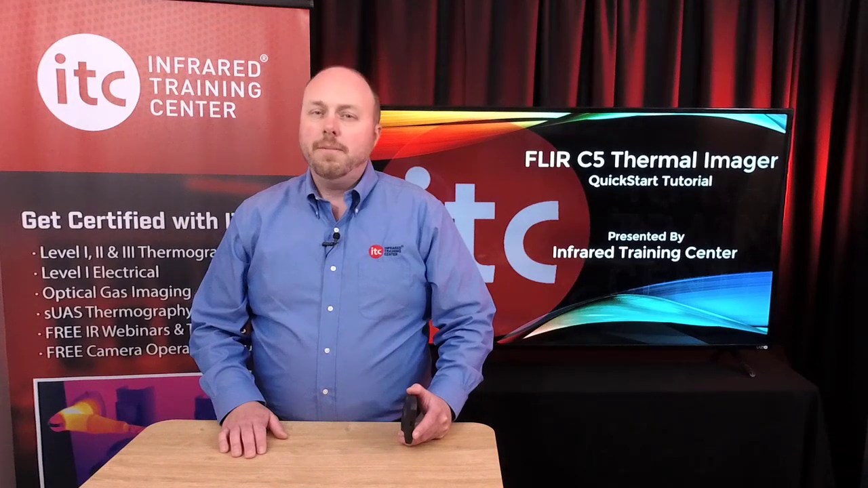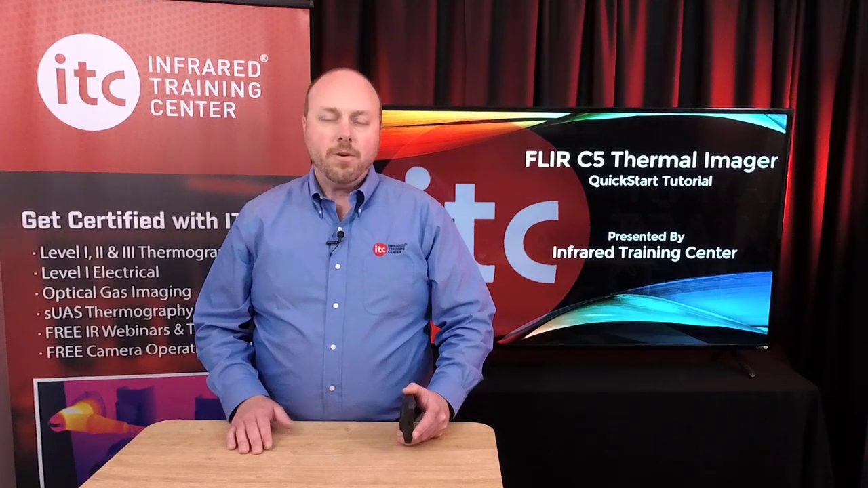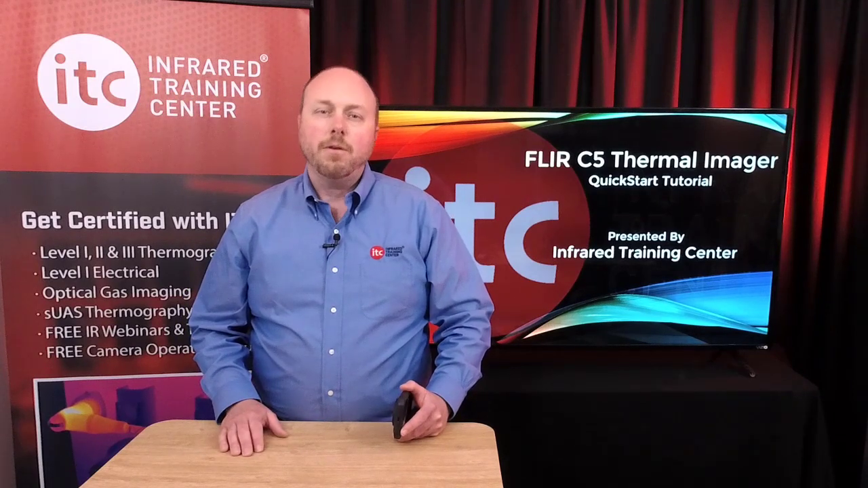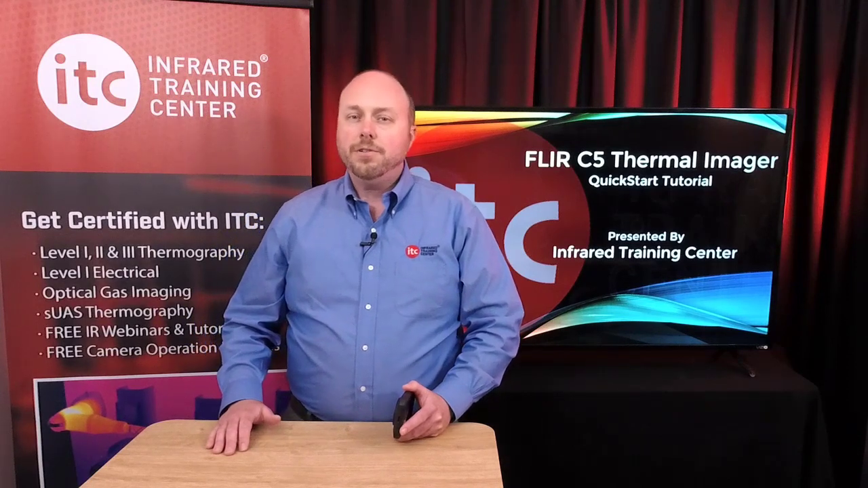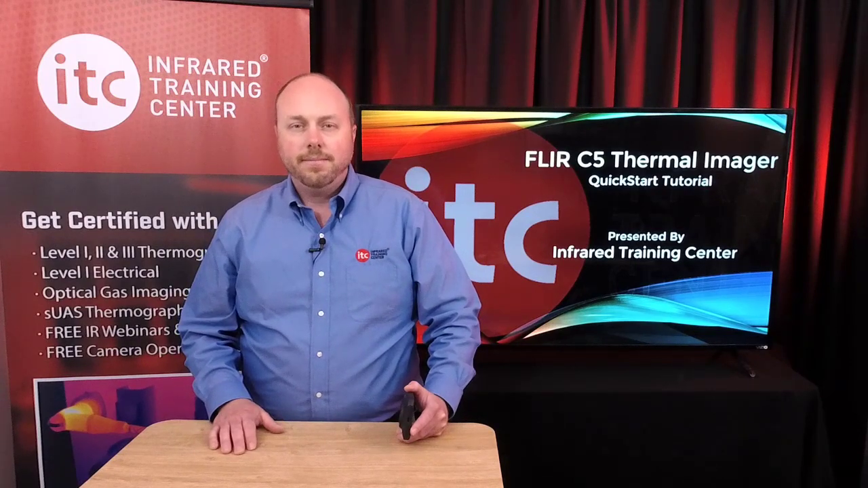The C5 thermal imager is a fixed focus camera, so adjusting focus isn't necessary. I should mention, however, that there is a minimum focus distance of about 4 inches, but for your typical PDM or building inspection, it's a distance you're probably never going to be working at with this camera. It's also well within the safe approach distance if you're using it to inspect electrical equipment, so it's a value that's really not a concern, but is something you should definitely understand.